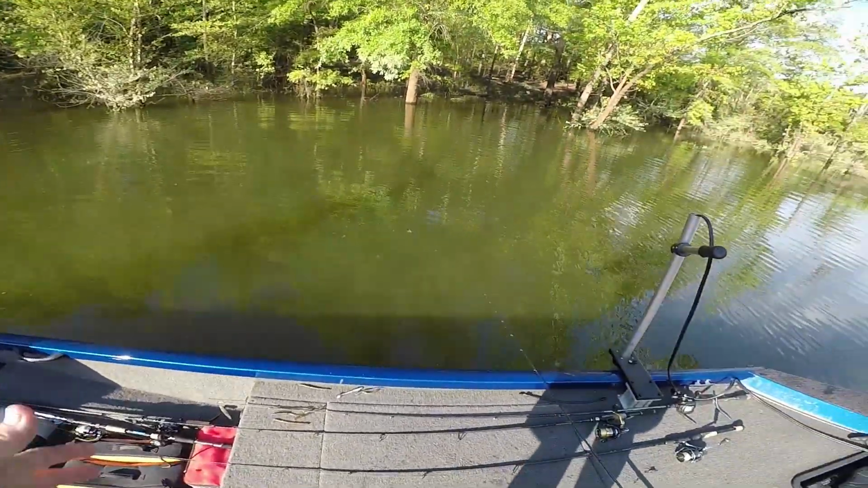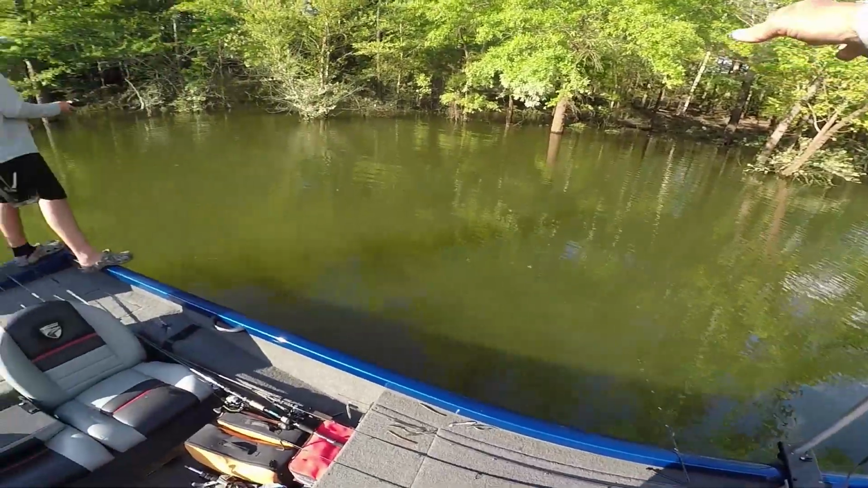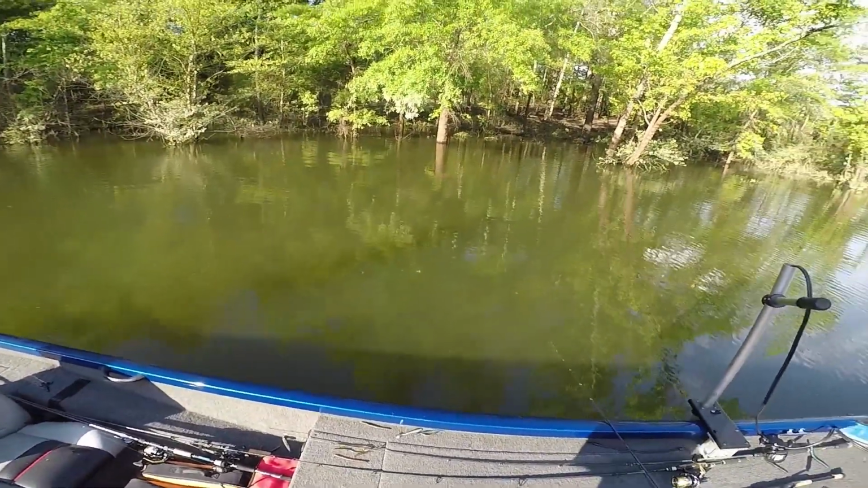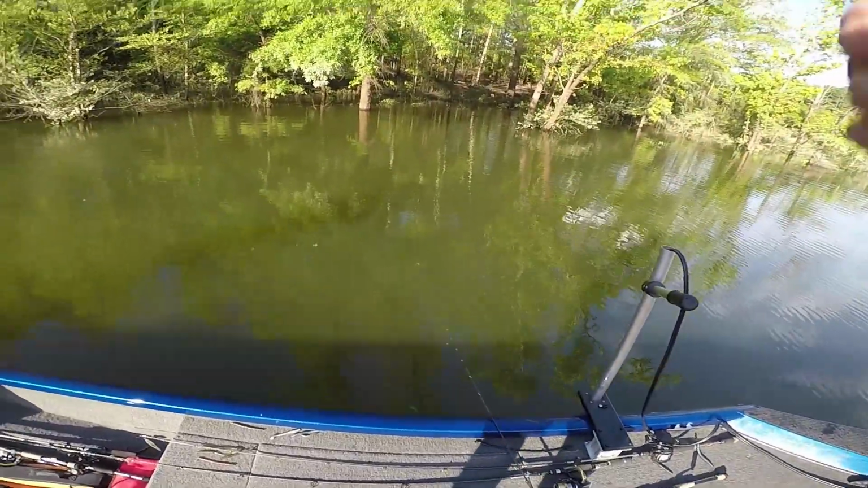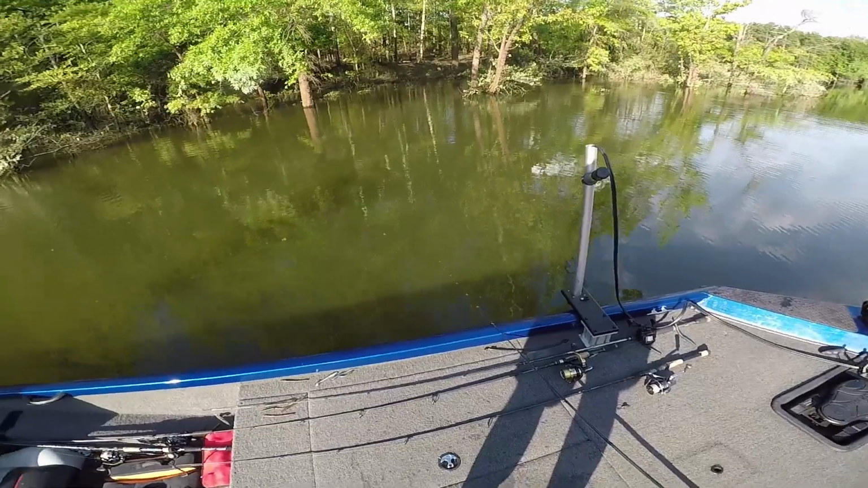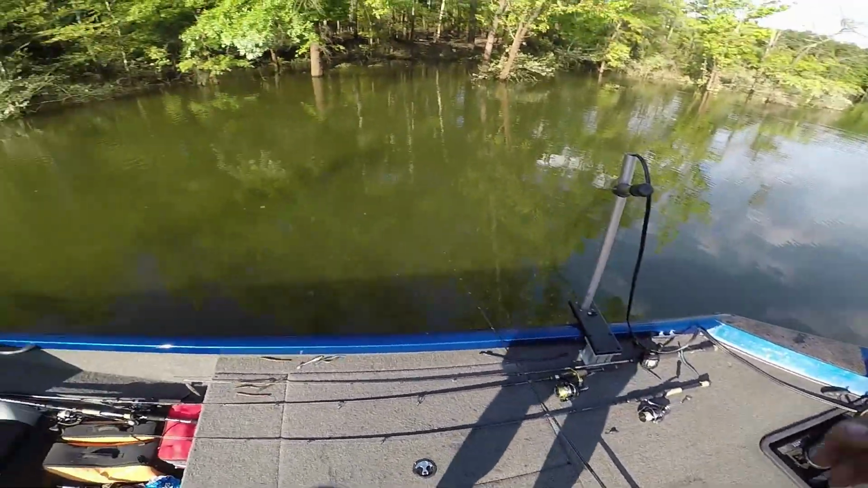Guys, these bass, this evening time, the reason we're throwing flukes now, they've pulled back up on the cover, last couple hours of light here. We're having a ball throwing back, and I'm throwing back in that brush, jerking that fluke right across the top of it. And he just followed me back. He decided he wanted it. And when I started reeling it in to cast again, he just decided he was going to get it.